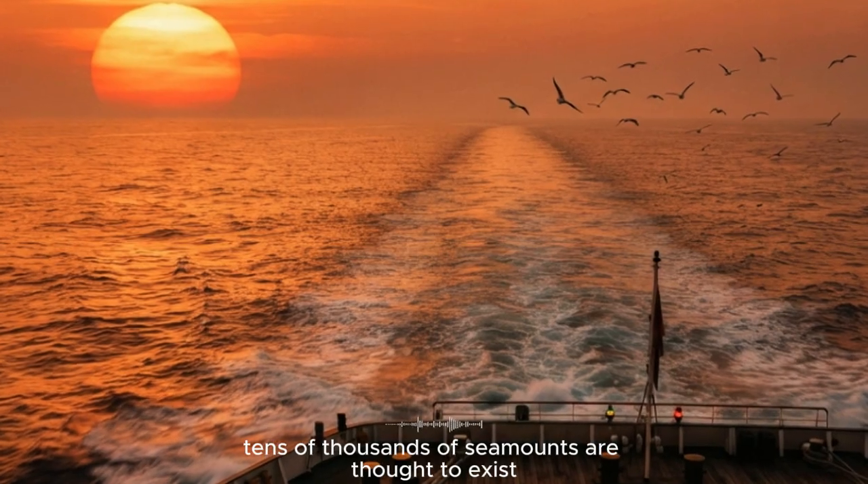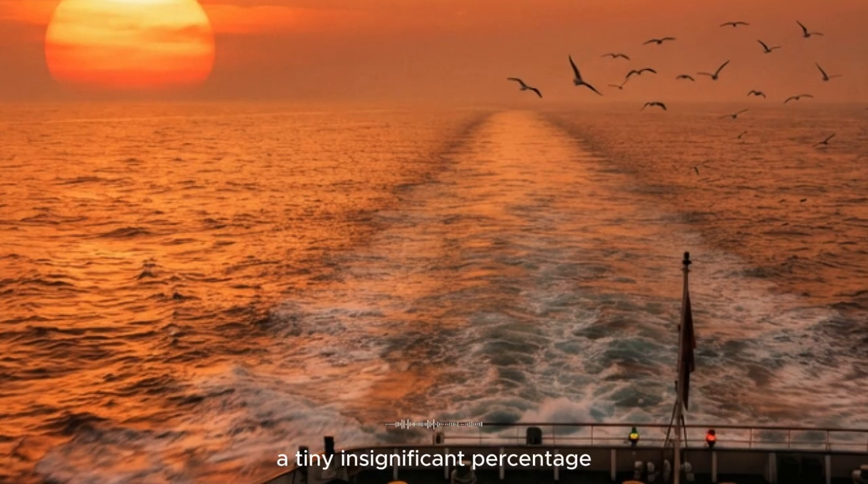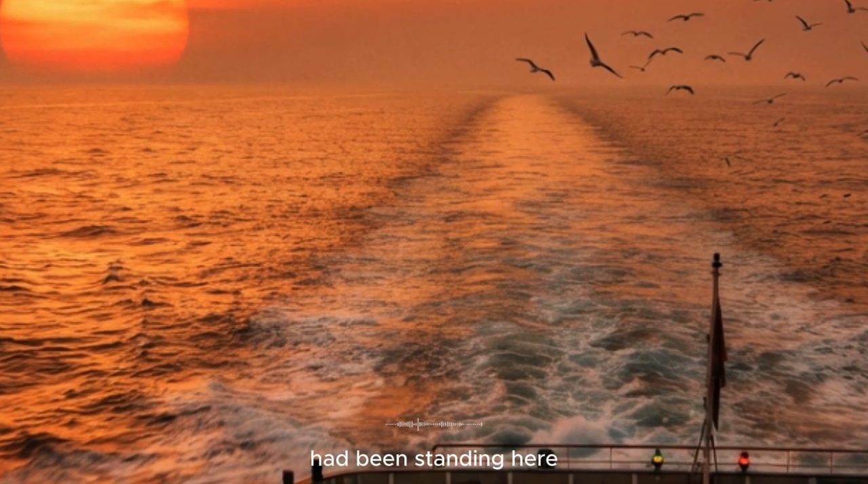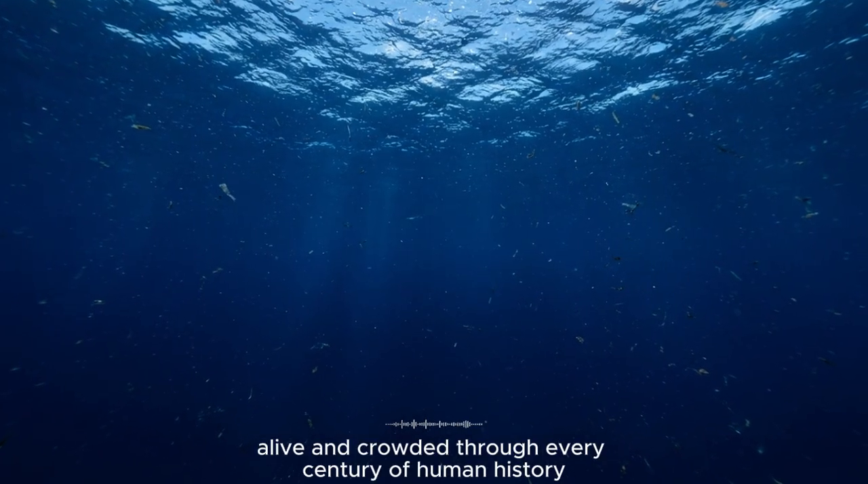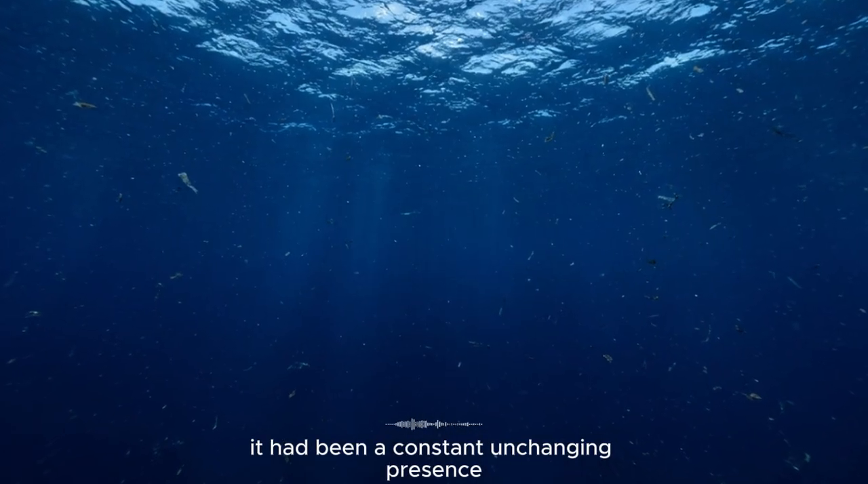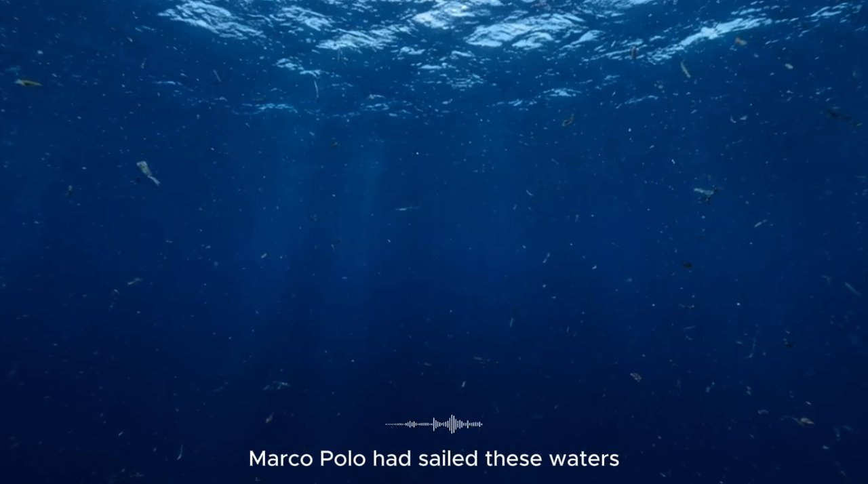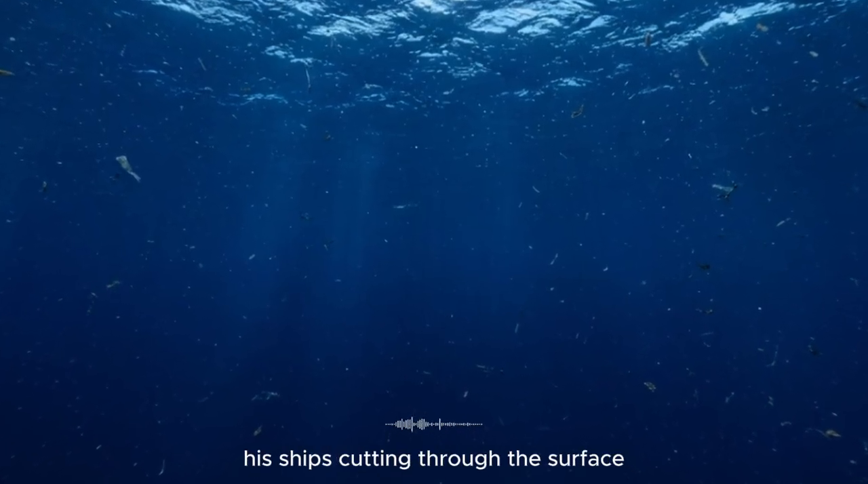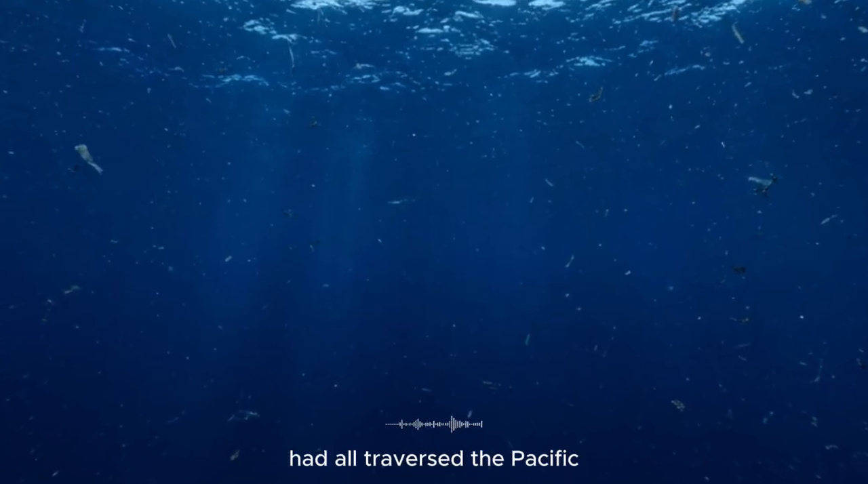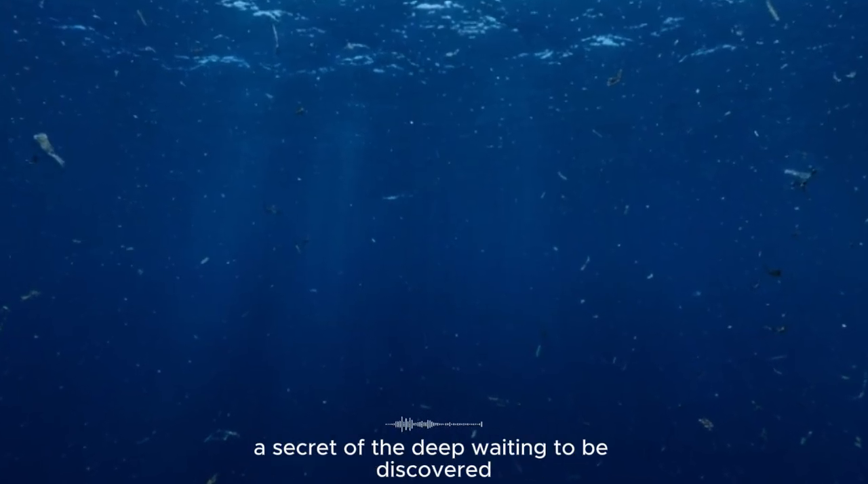Tens of thousands of seamounts are thought to exist in the world's oceans. Tens of thousands, and only a small fraction, a tiny, insignificant percentage, have ever been visited. This magnificent mountain had been standing here, alive and crowded, through every century of human history. It had been a silent witness to the rise and fall of empires. It had been a constant, unchanging presence while generations of sailors had sailed above it, oblivious to its existence. Marco Polo had sailed these waters, his ships cutting through the surface, unaware of the mountain just a mile below. The great explorers Magellan, Drake, Cook had all traversed the Pacific, and none of them had known. The mountain had been here, a secret of the deep, waiting to be discovered.